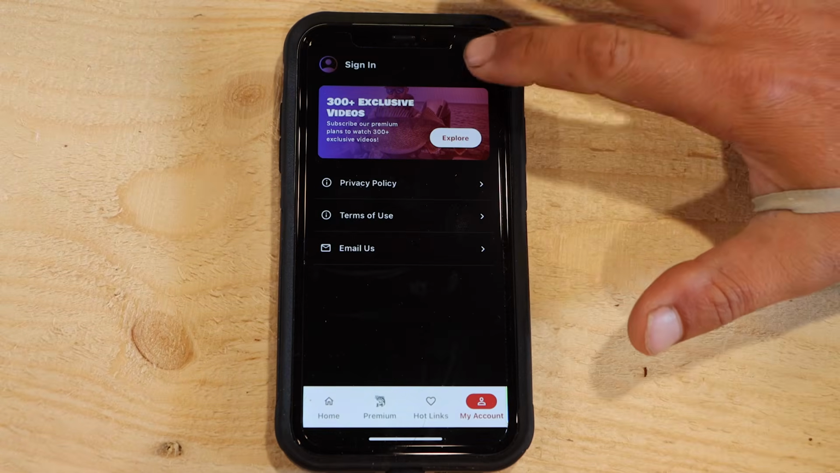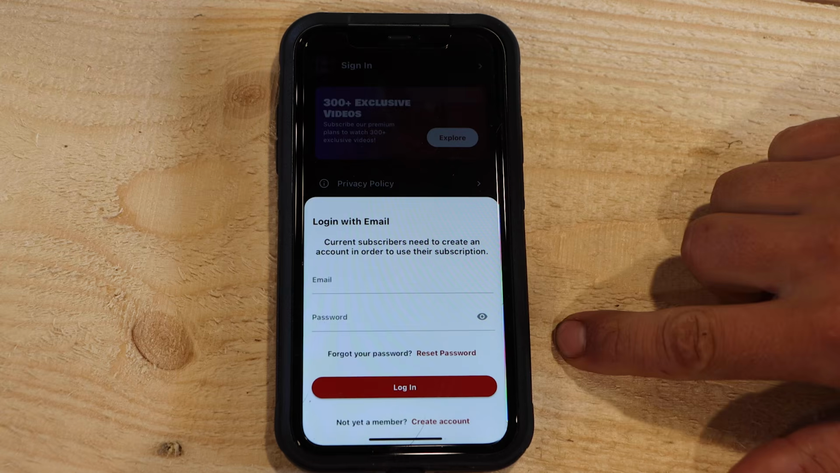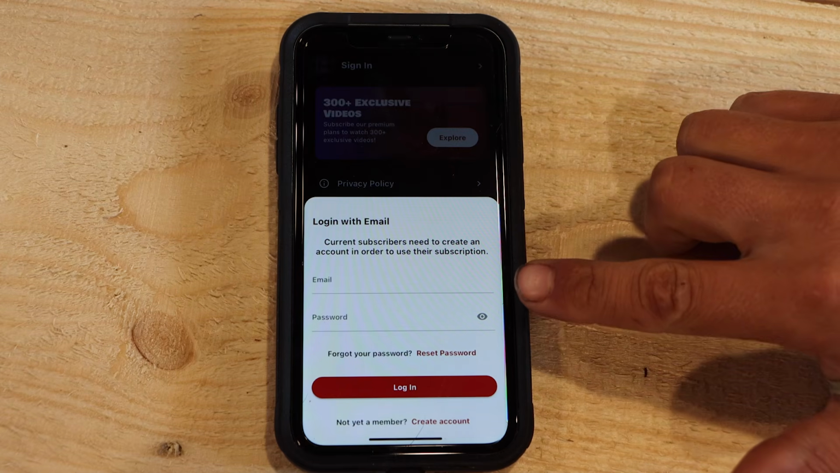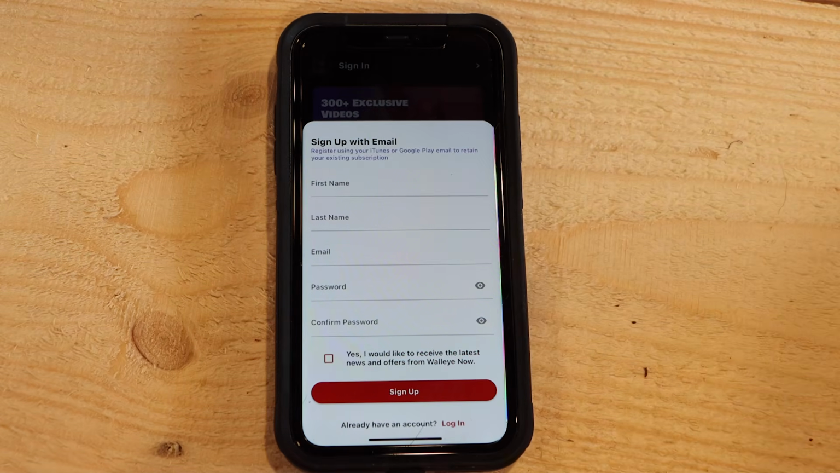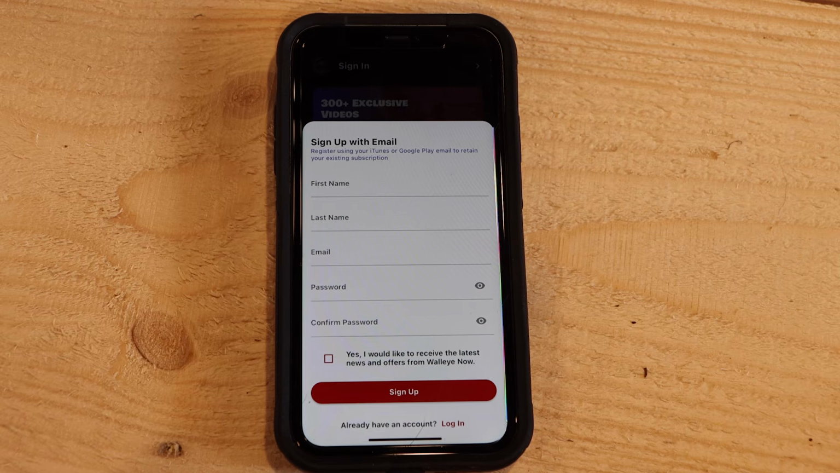Now, when that screen pops up, it's going to look something like this here. Now, you might want to say, oh man, I forgot my login and my password information. We did not have a login and password information before. So if you're logging on here again, you're going to want to create an account on Walleye Now. If you click this button right here, yes, I would like to see the latest news and offers from Walleye Now, that's going to be the notifications or other cool giveaways we might do or whatever it is. So by selecting that, you'll be on there.